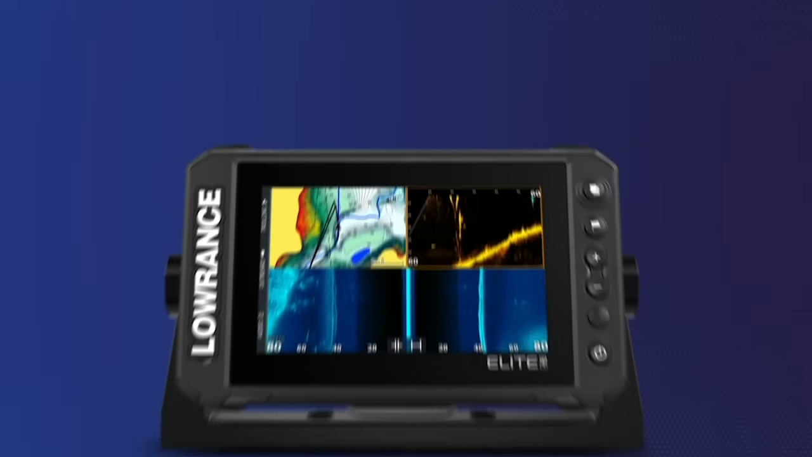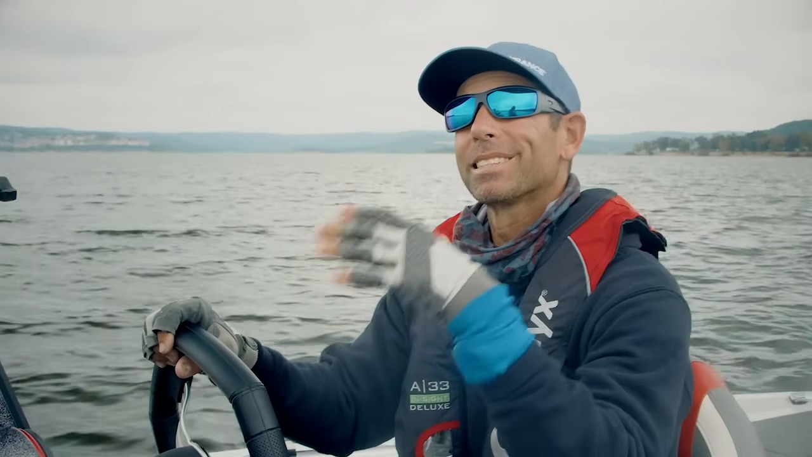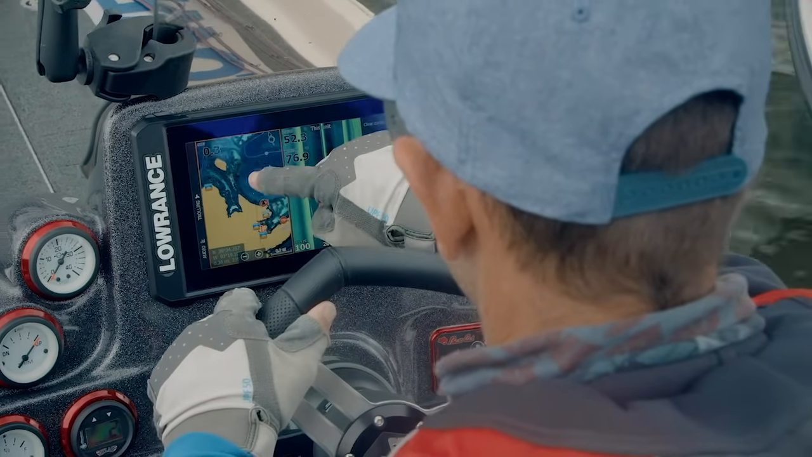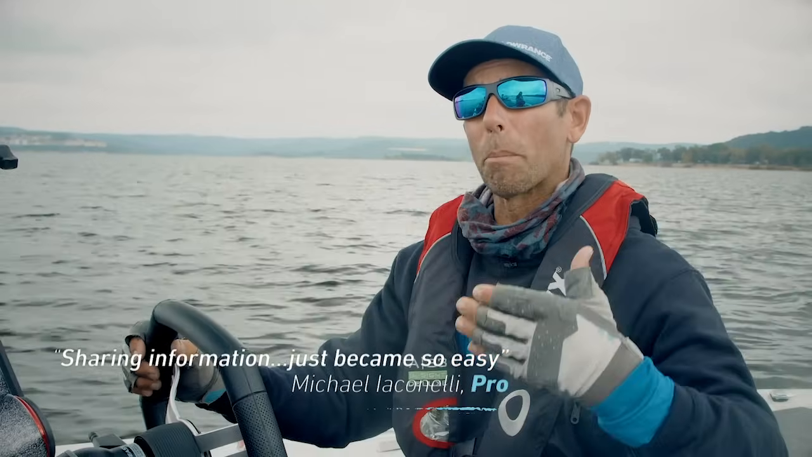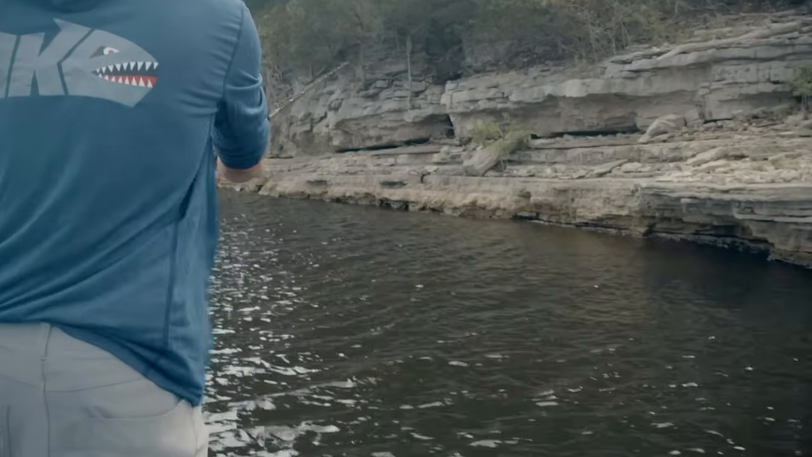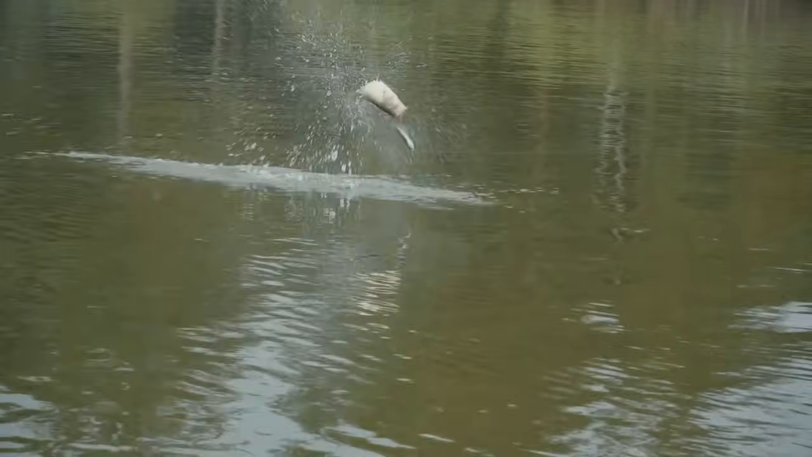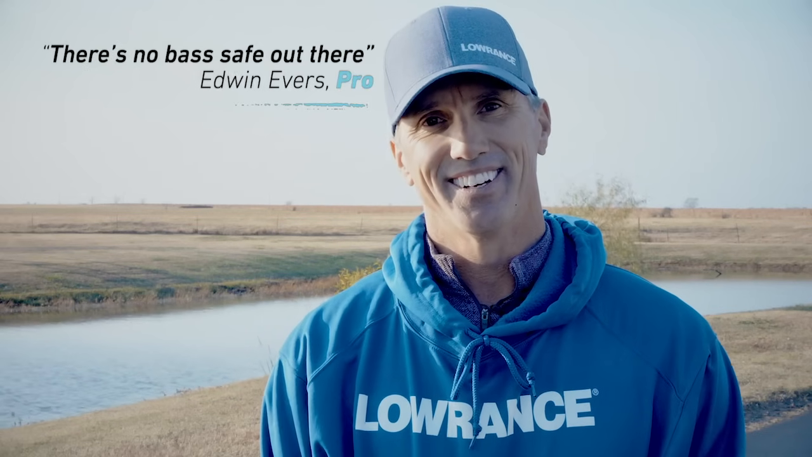Never before in a mid-price range Lowrance unit have we had the ability to network 2 units. And you could do that with the Elite 9 and 7 FS. No additional boxes needed. Sharing information between your back and front unit just became so easy. It's just a complete different universe that we're taking this fishing to, and there's no bass safe out there.